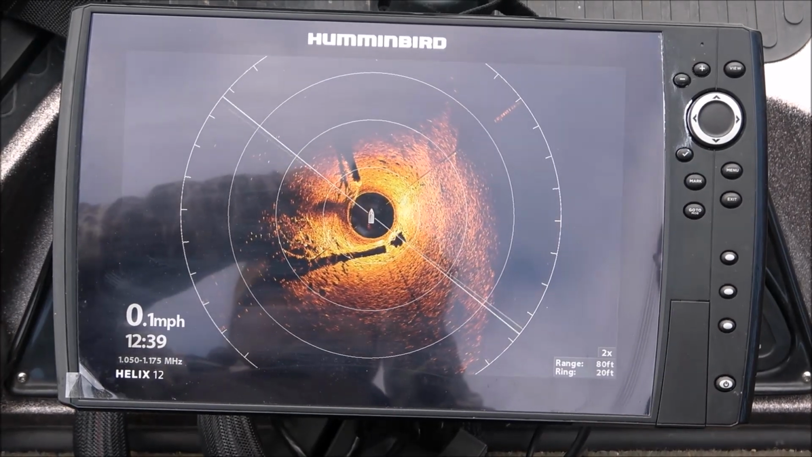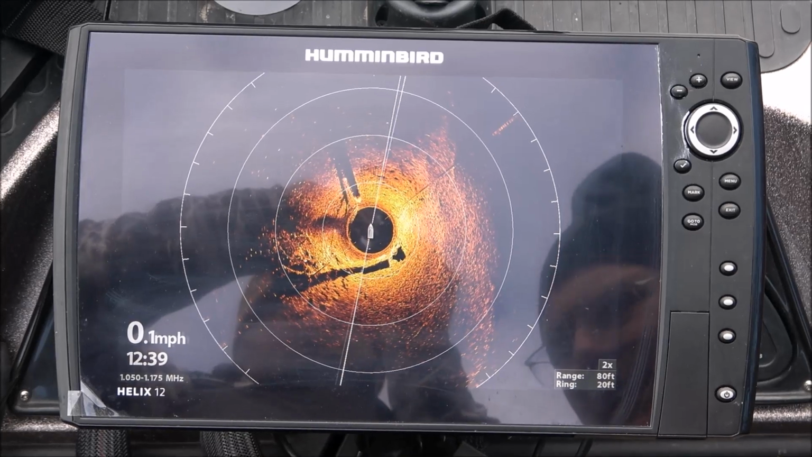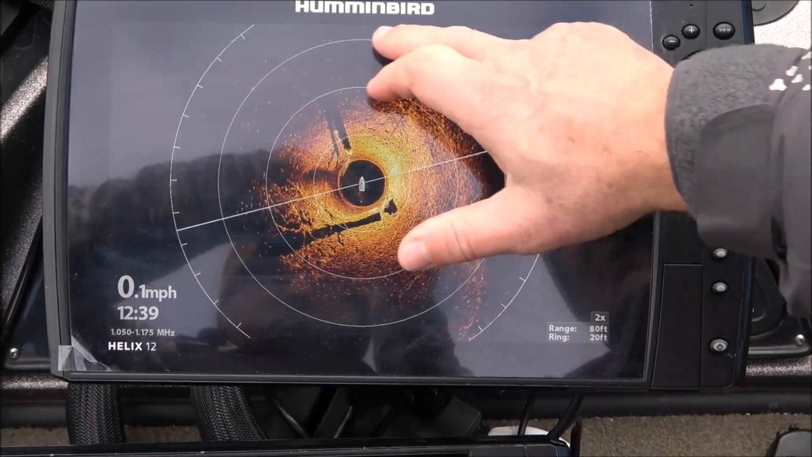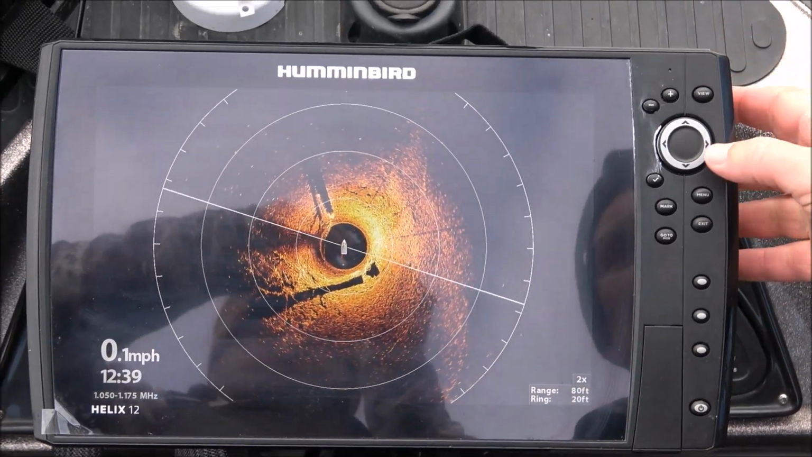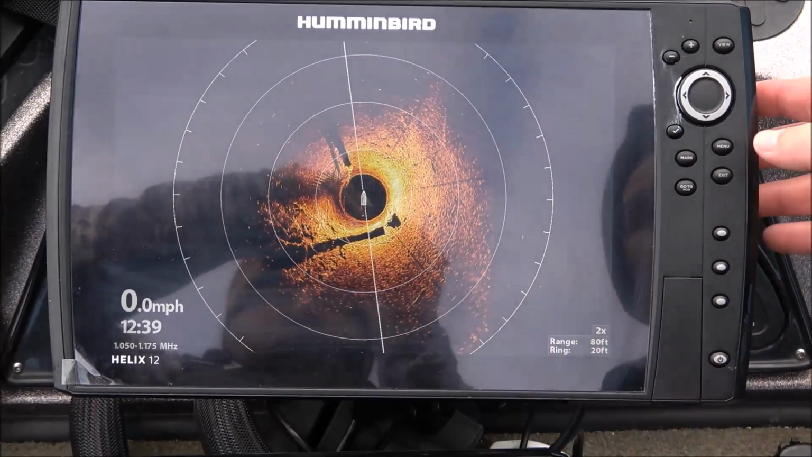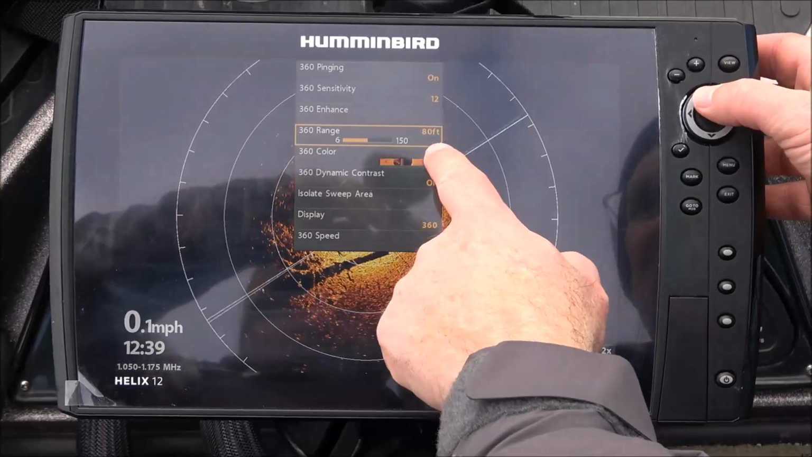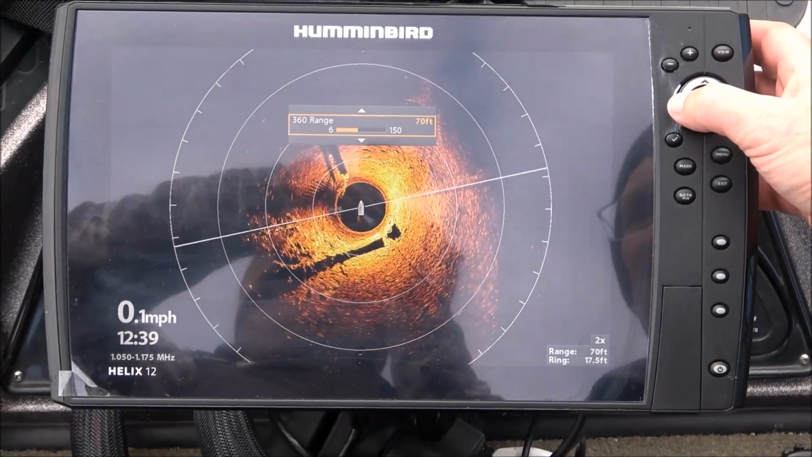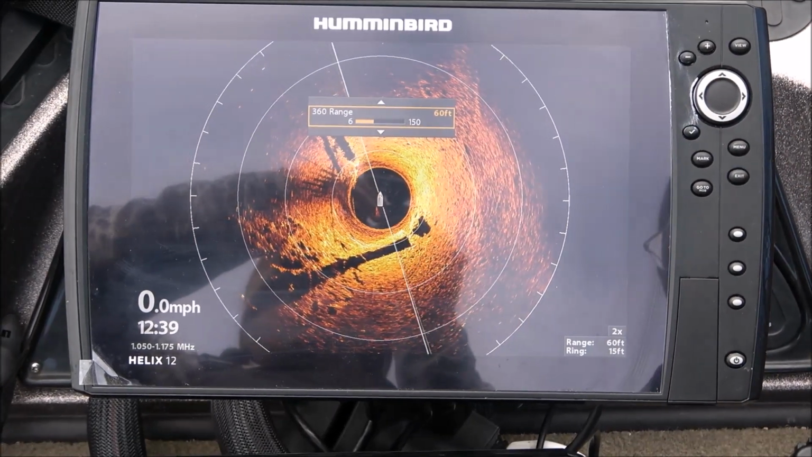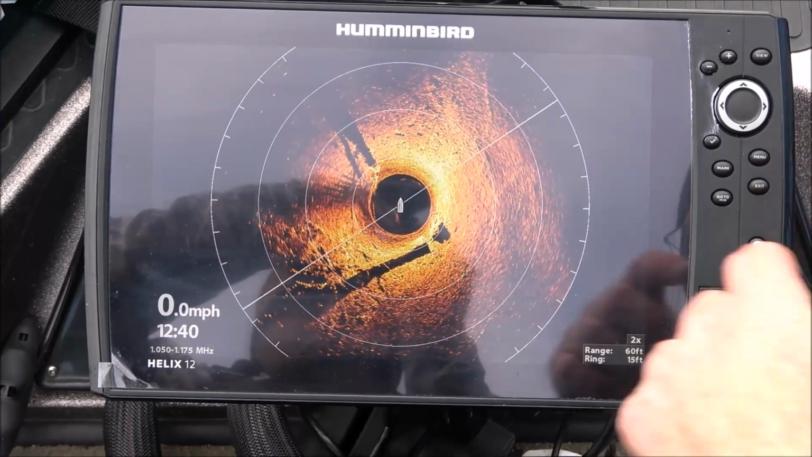Now we're in about 8 foot of water right here, and you can see I'm really losing the information here. So first of all, I'm going to change my range. 80 foot is too wide, so what I do is just hit menu, and I go to range right here, and I'm going to bring that down to about 70, maybe even 60. In shallower water, I'm probably going to be in the 60 foot range most of the time. Now I'm going to exit out of that.